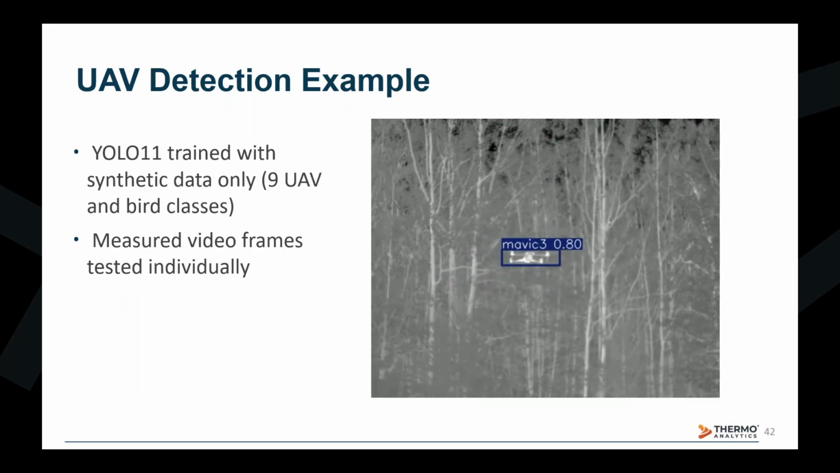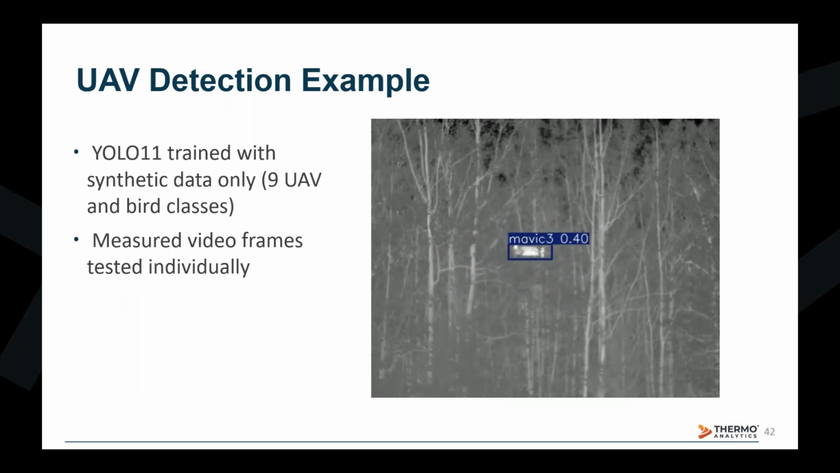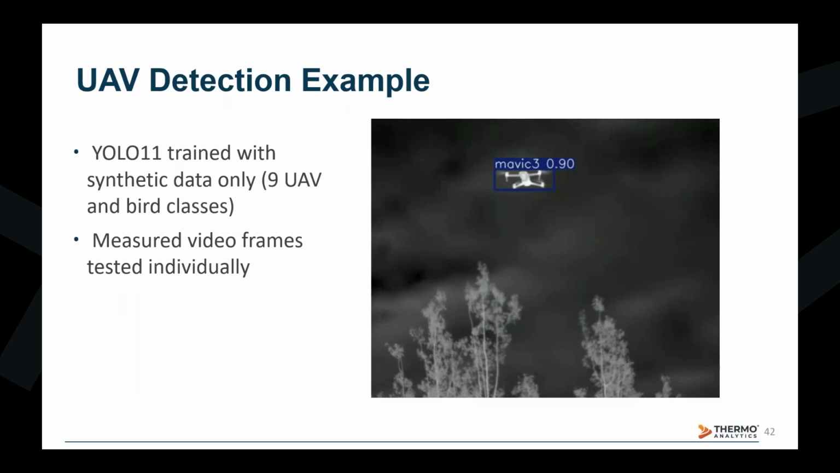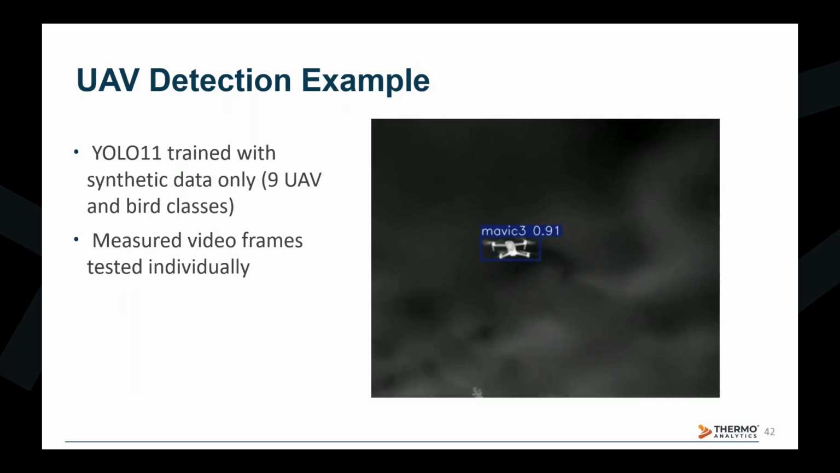This is not surprising as the algorithm was only trained using cloudy backgrounds. You'll see that besides these few frames, it also labels the object as a UAV and more specifically, a copter style UAV, where it fluctuates between the Mavic 3, the NX-110, and the Thesis. As it rises above the trees, you'll see that the confidence in the label increases and it no longer misidentifies the object as a different copter UAV.